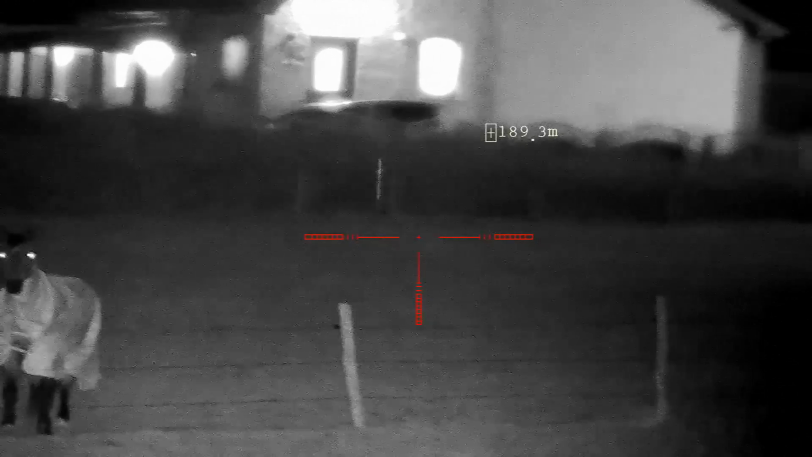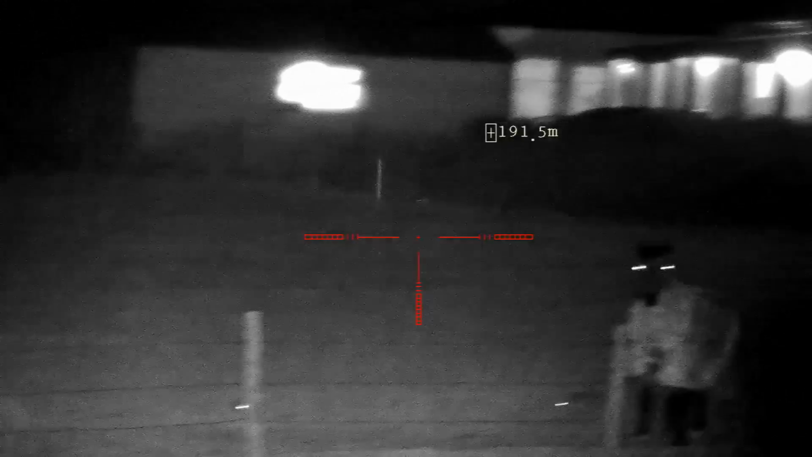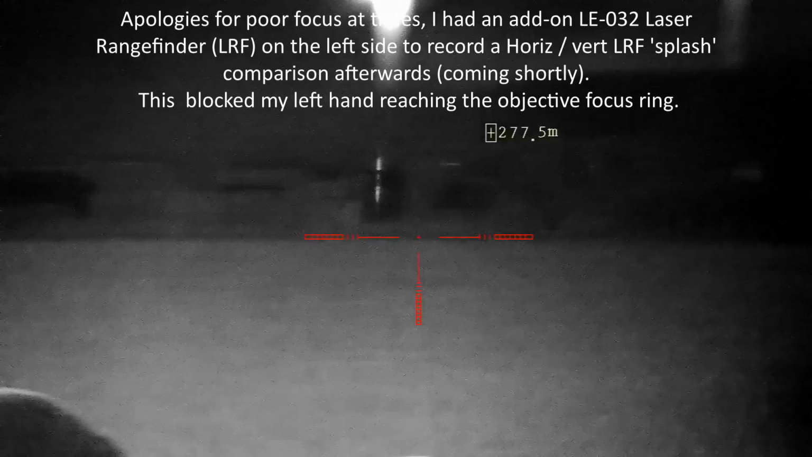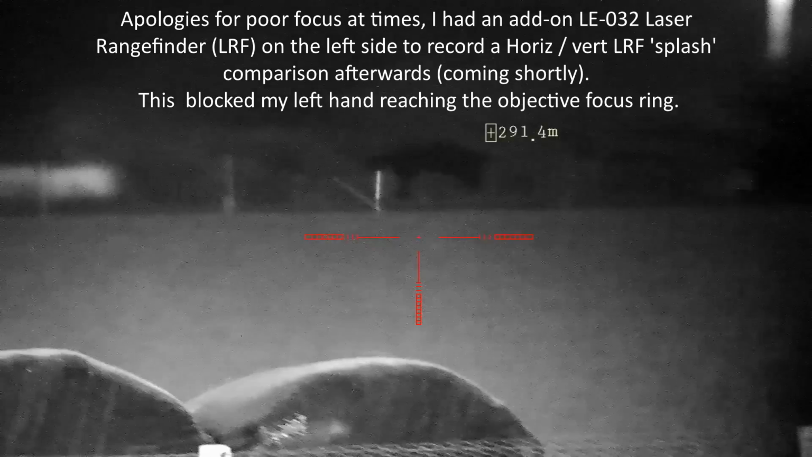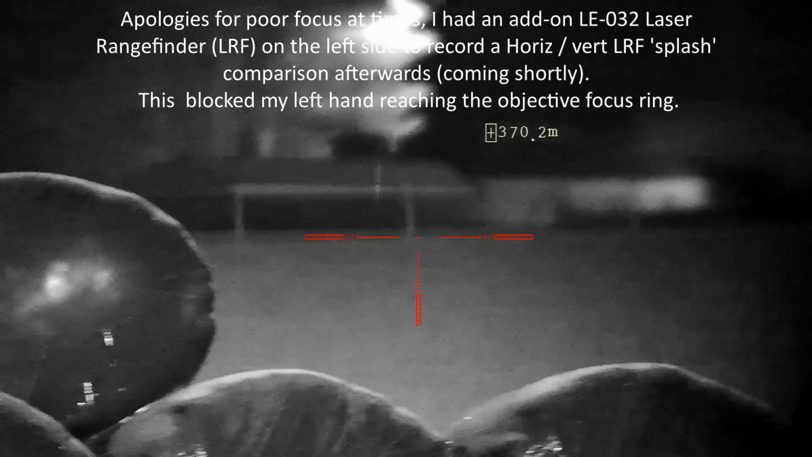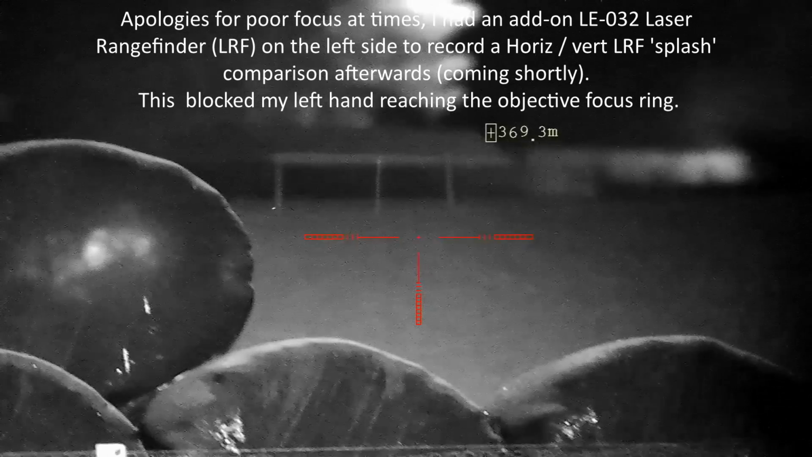The distant hedge is actually 180, 190. That's what I thought was 140 last night. There's a scan left in the distance. Yeah, the furthest. There's rabbits over there.